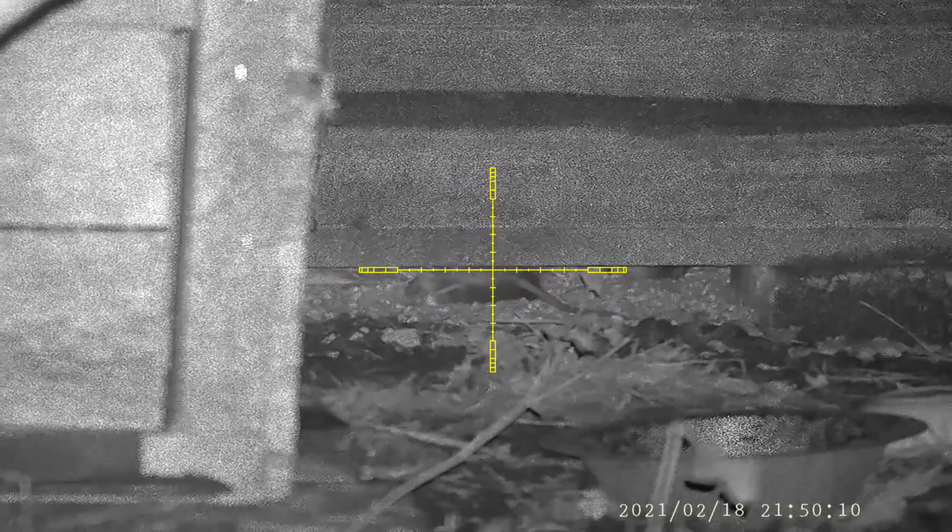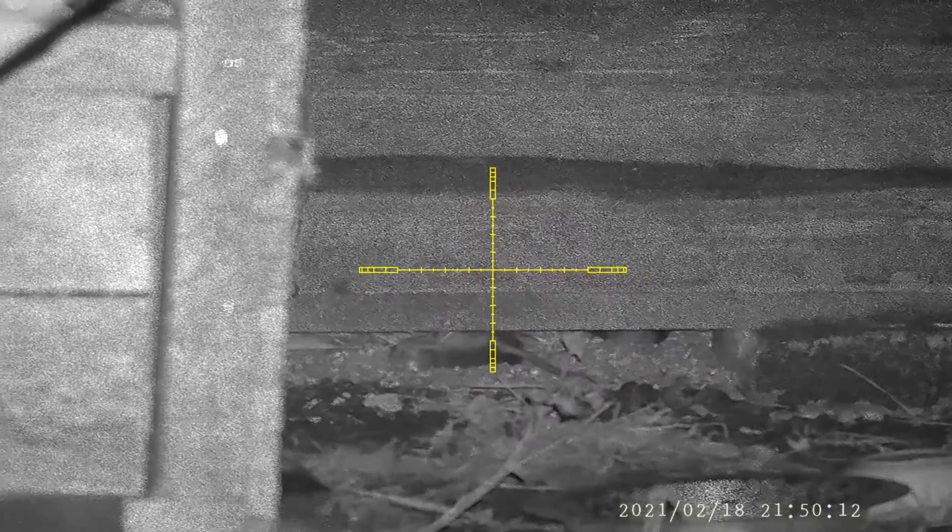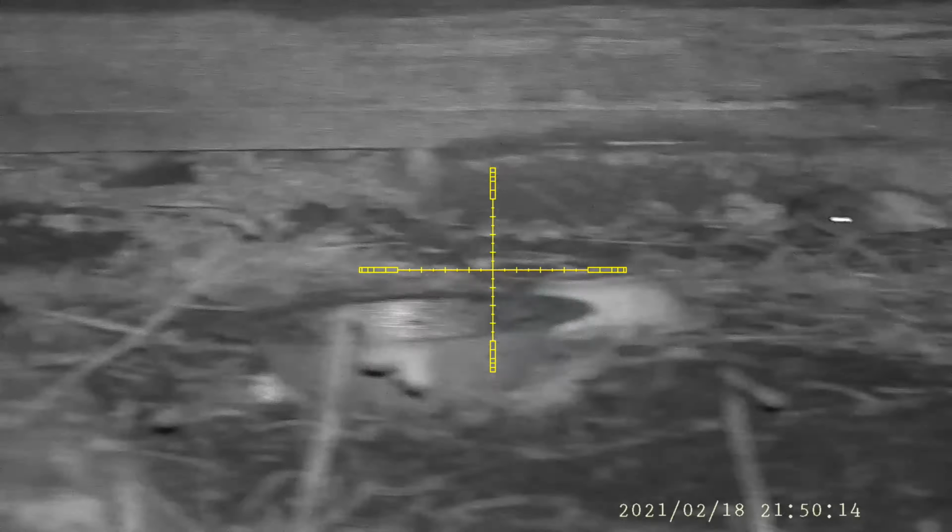I think that was the third rat I shot under there. When I came to pick up, I could see them all, but I couldn't reach them to pick them up. They're actually a lot further underneath than it appears in the video.